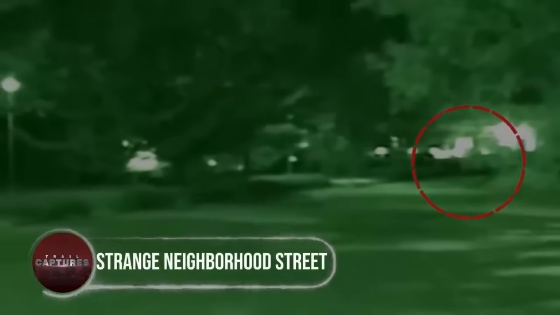Strange Neighborhood Street. Sometimes, the most ordinary settings can become the stage for the most extraordinary encounters. One quiet night on a neighborhood street, a man and his friend decided to investigate strange noises they'd been hearing. As they ventured out with their camera, little did they know that they were about to capture something out of this world. Through the night vision, they spotted a humanoid figure moving in the dark, making eerie sounds that sent chills down their spines. Hey, who is that?